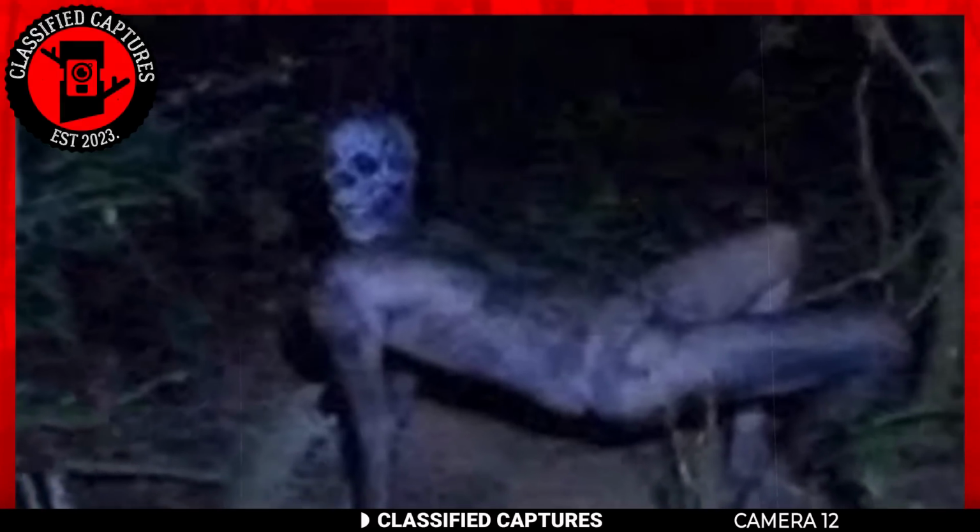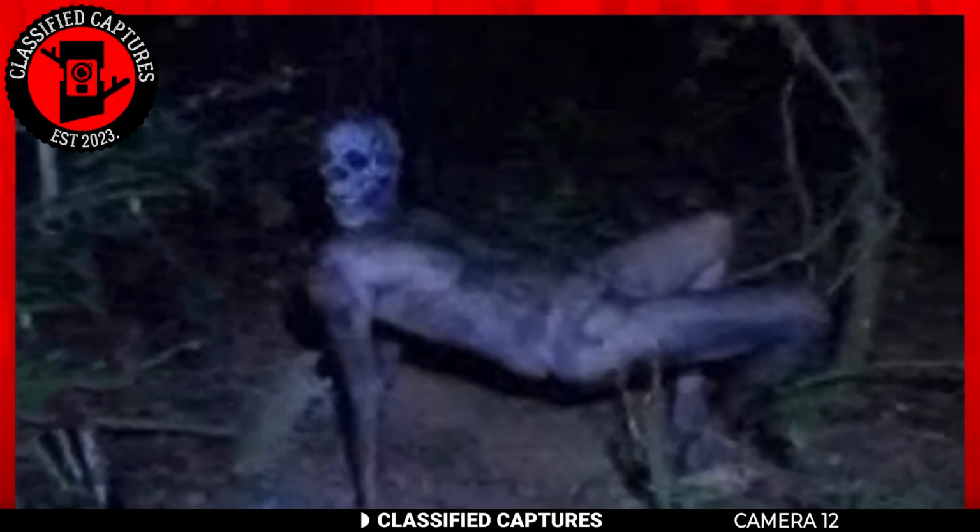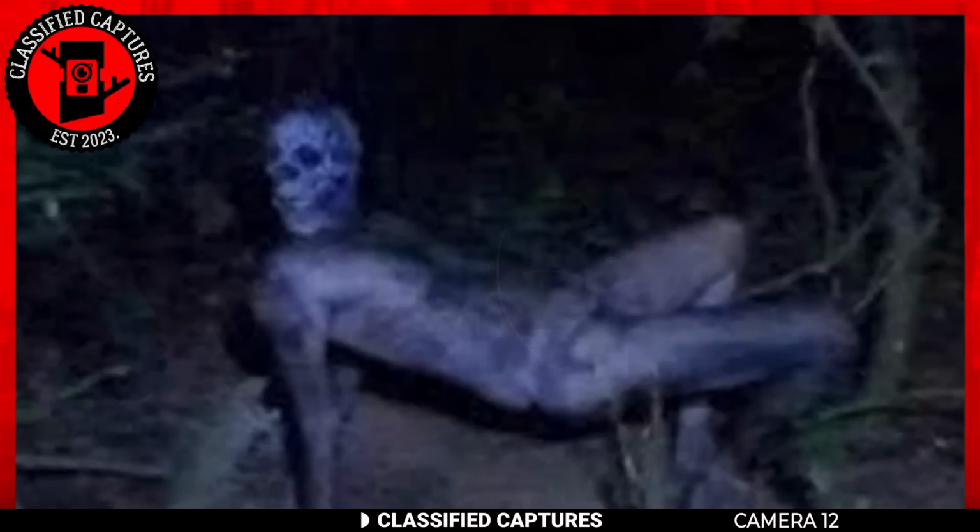Still on scary stuff, we have a Trailcam capture that's the real stuff of nightmare. Have a look. Yep, that's an actual being with a skeleton-like head. As usual, the individual whose Trailcam captured these scenes was expecting a rare and beautiful image of some of the creatures that lived in the woods.